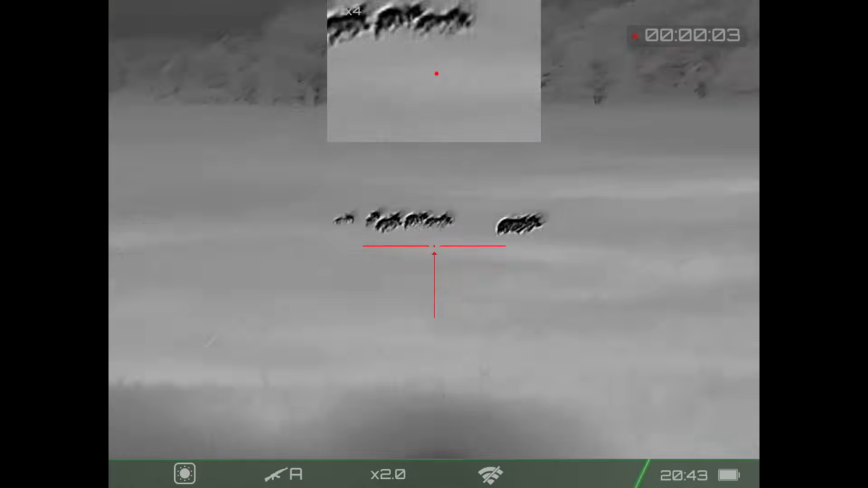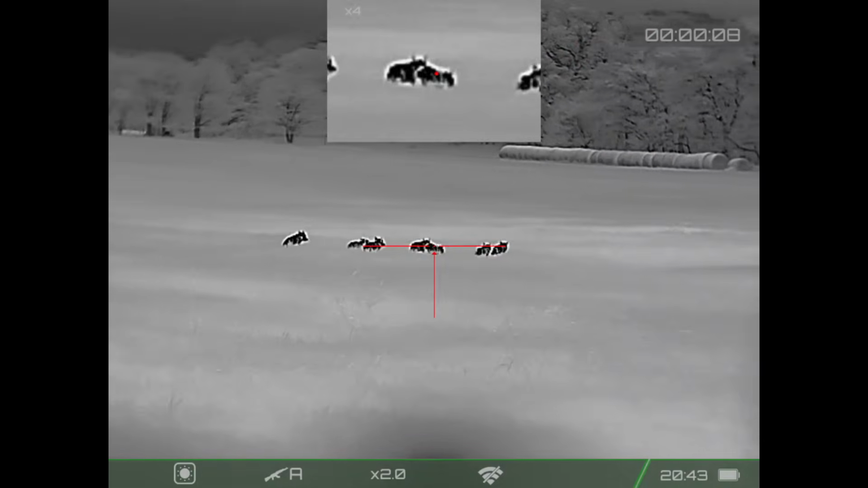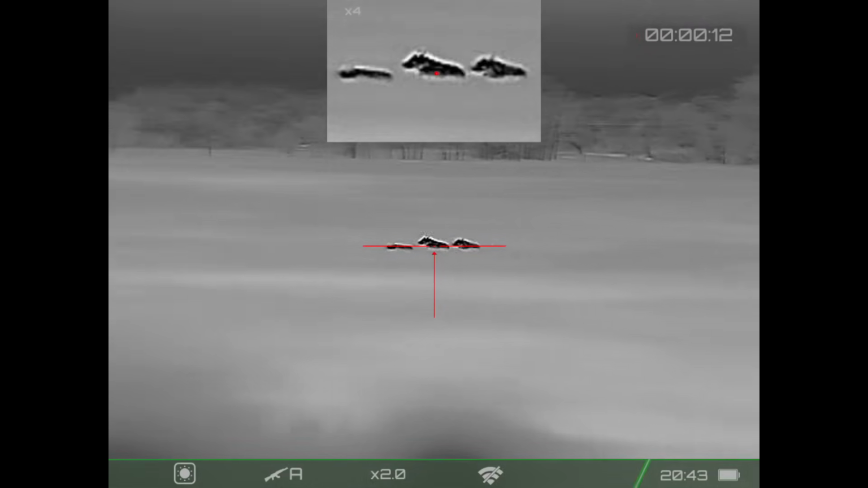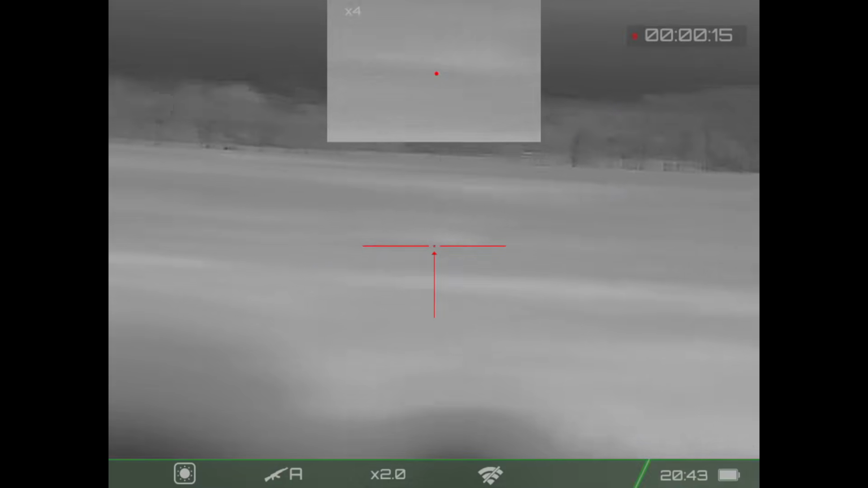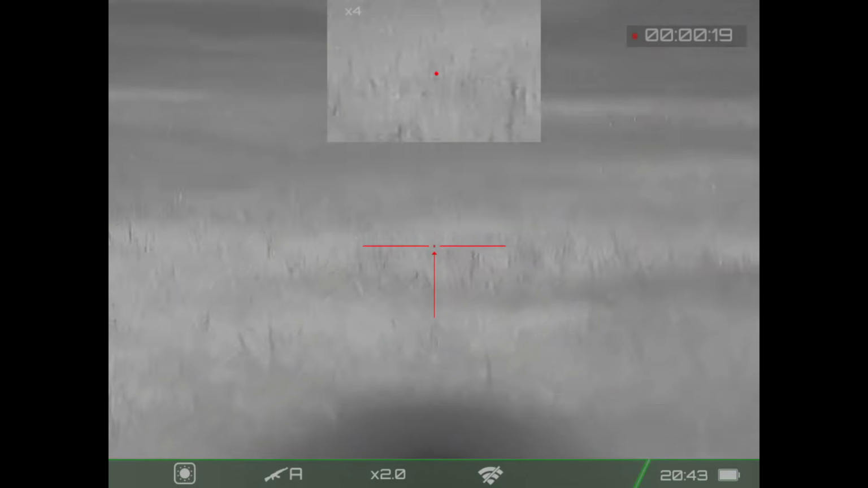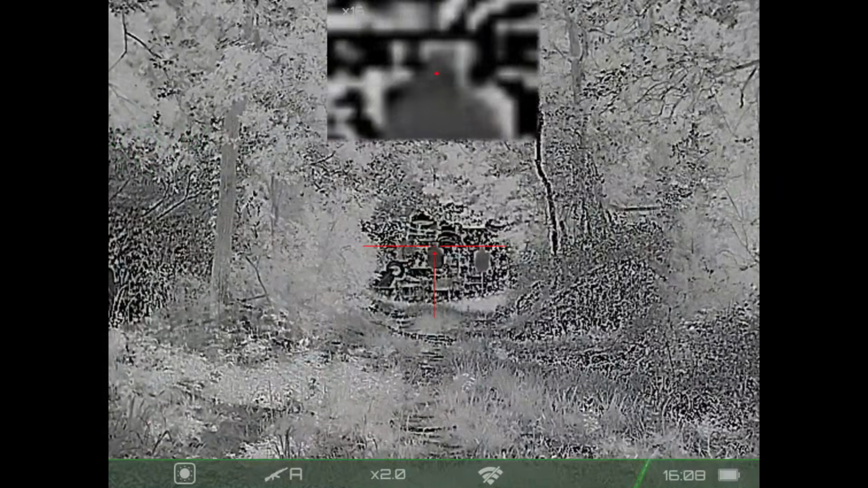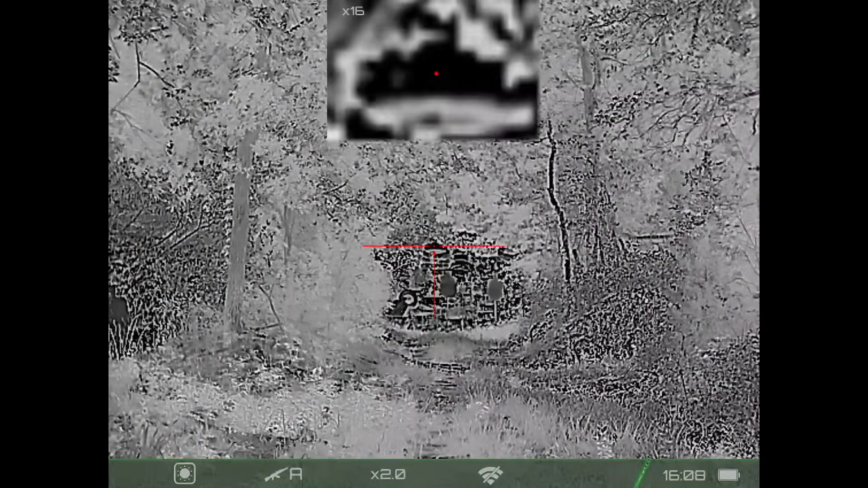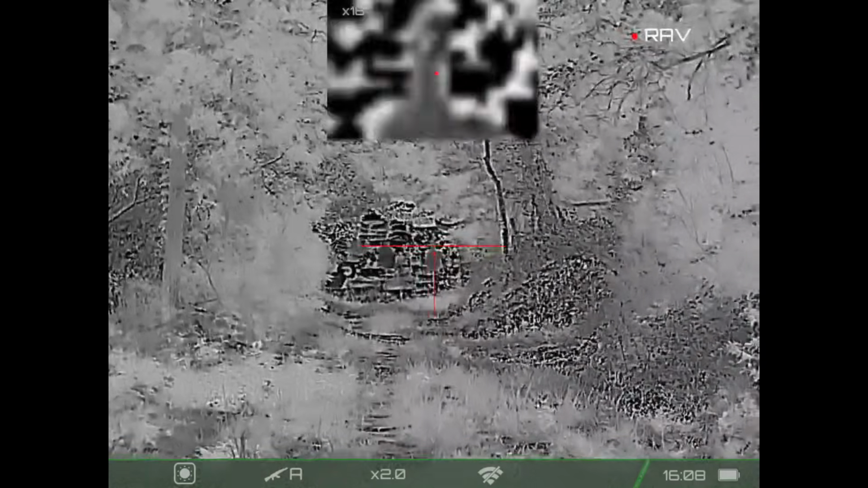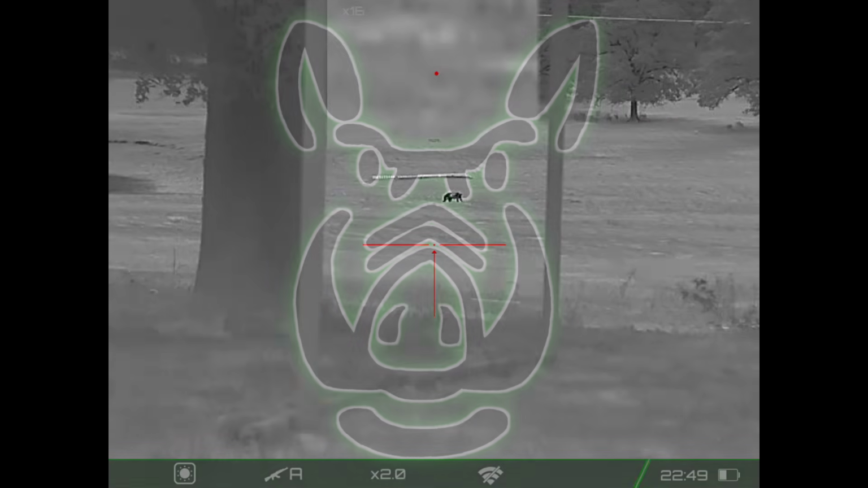As I went to leave, heading out of the property, and so to finish the night, came away with another 10-pound piglet. So I went to the range and discovered that I was getting inconsistent hits because my scope had come loose. So I tightened it down, re-zeroed, and was good to go.